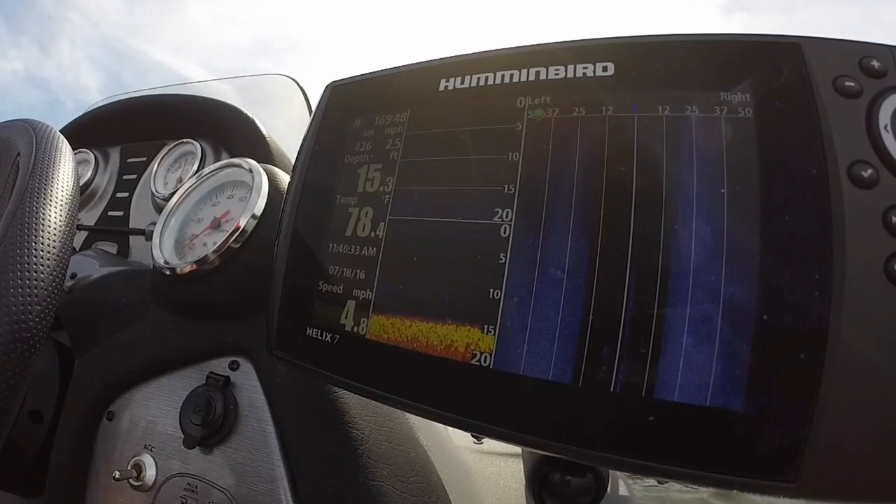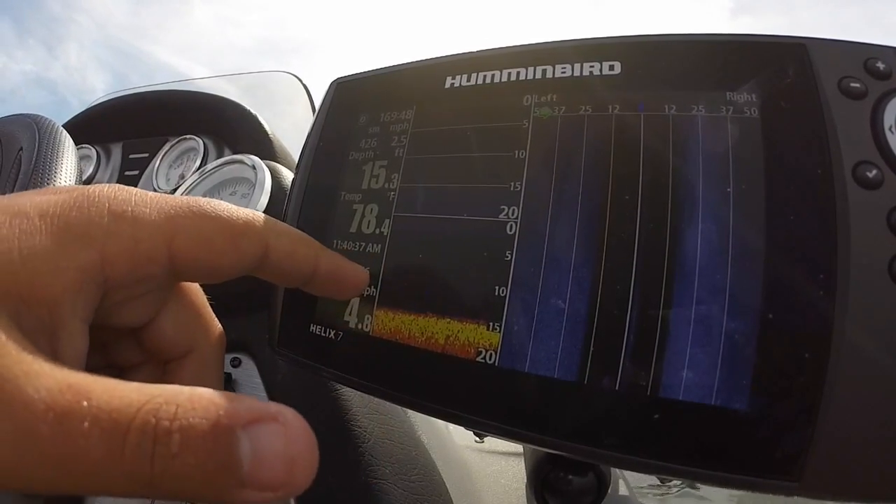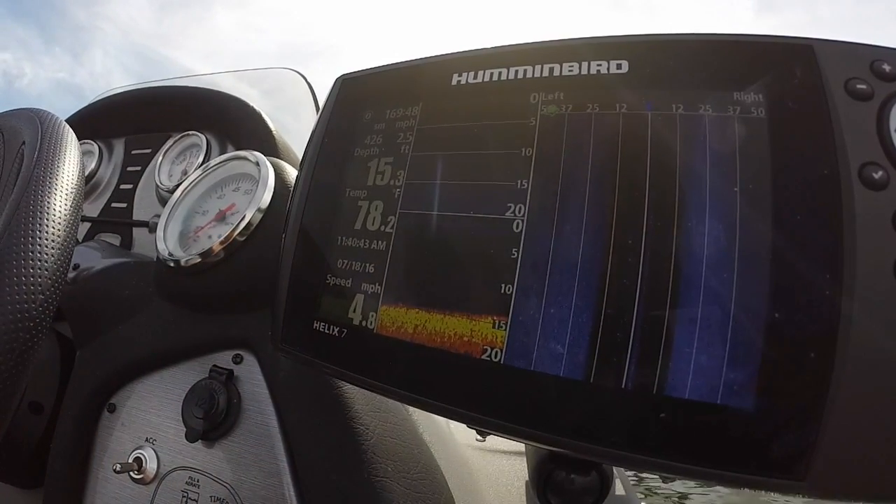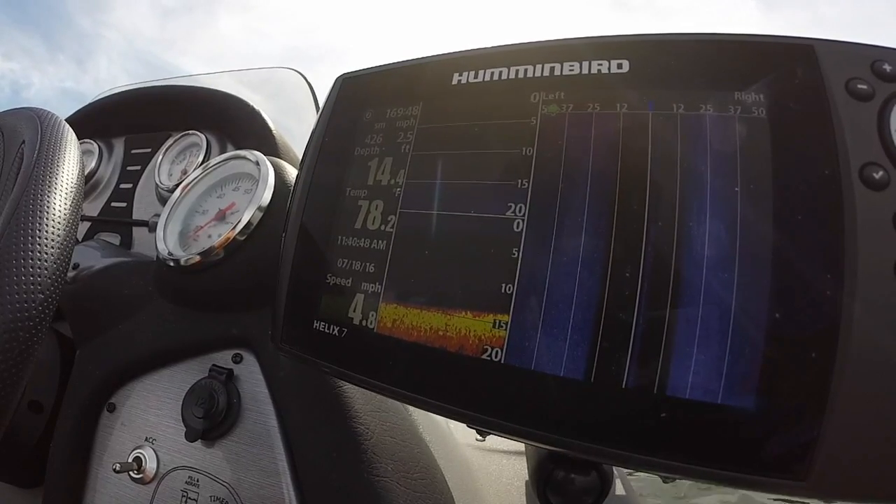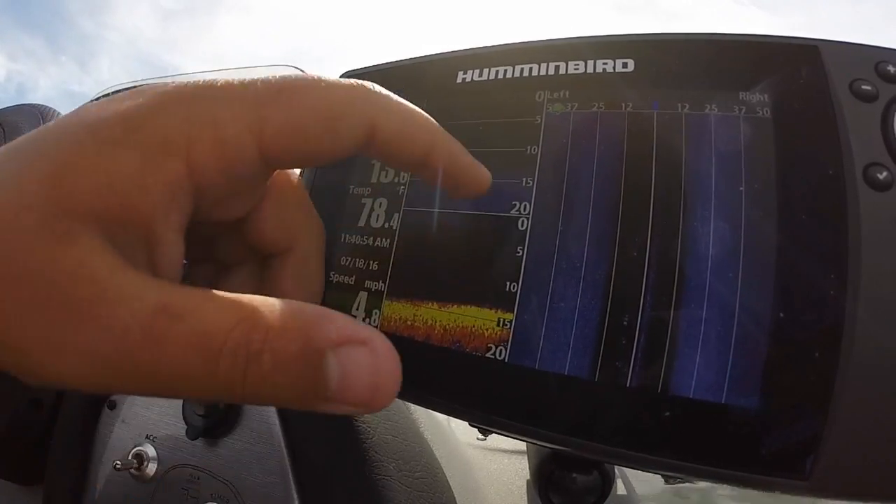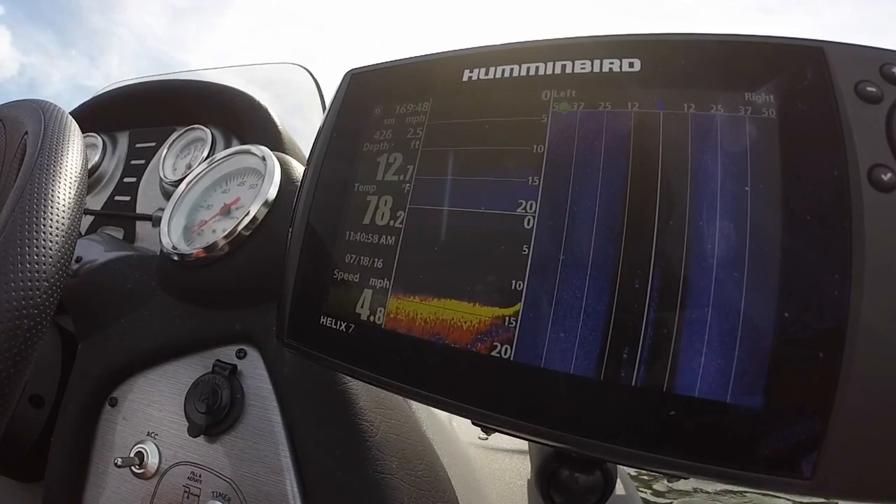Right here, we're coming up to a ledge. As you can probably see here, that's probably some bait. Or it could be some clutter. I can't remember what you call it, but it could be some interference is the word I was looking for. But here we're going to be climbing a ledge pretty soon. There's probably a rock pile or two. You can't really see it on the down scan, but it shows up pretty nicely on the side scan.